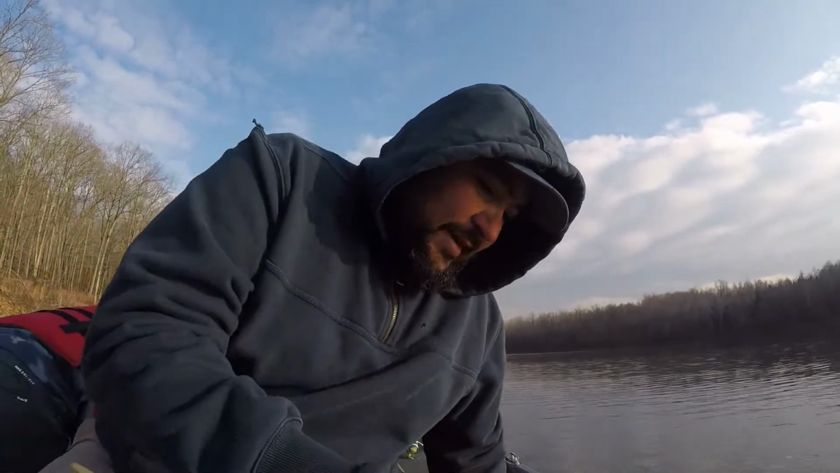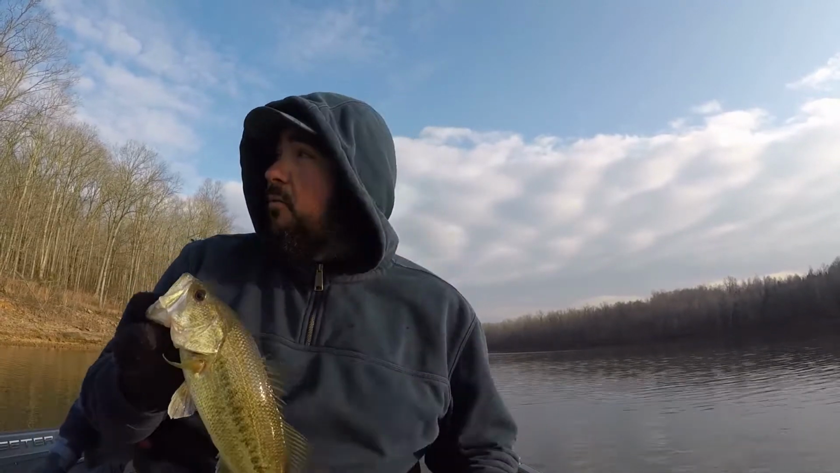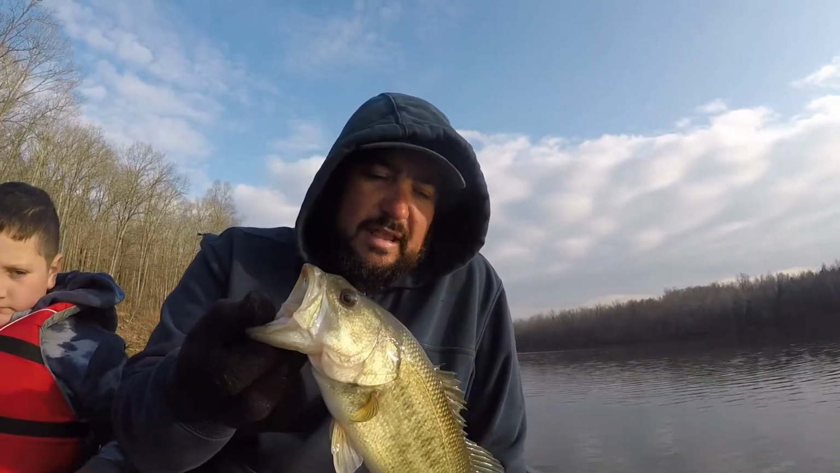And you wouldn't think that bass fishing would be that great right now, and it's pretty tough. But you really just have to slow down. You can see the bank that we're on is a pretty steep transition. That goes to show you can still get bit. In this cold water, you can still get a bite.